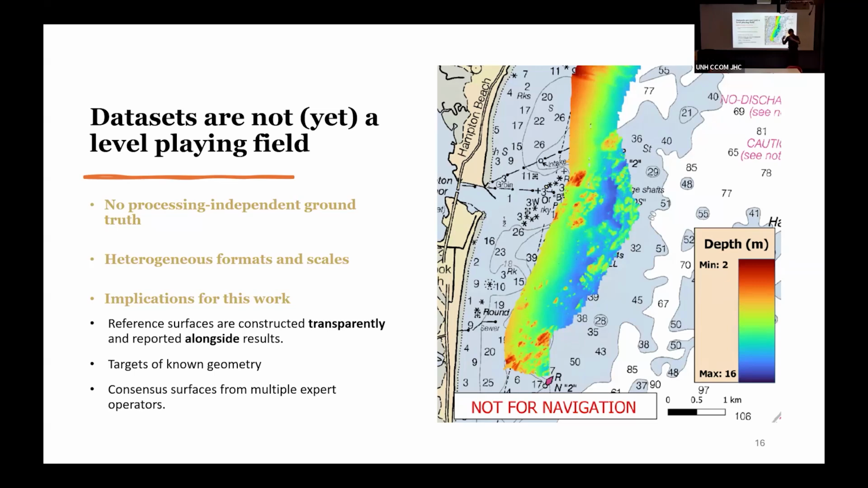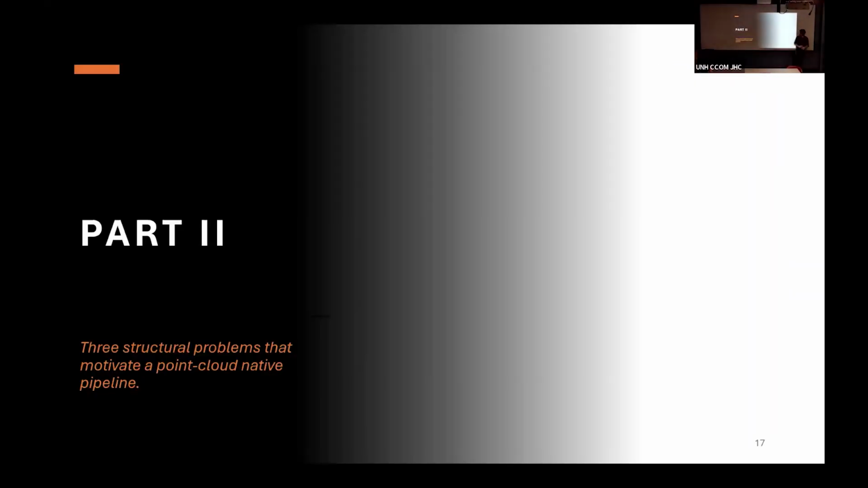Or if you use a specific software, how were all your decisions for that software made in a way that we can replicate? We can use targets of known geometry, which comes back to if we have measurement, we're able to compare. Or a consensus surface, which is something we're talking about in the machine learning working group. We have a couple of surveys that we decide, and then based on a consensus among our peers in the working group, we decide, okay, this is what we believe truth is.